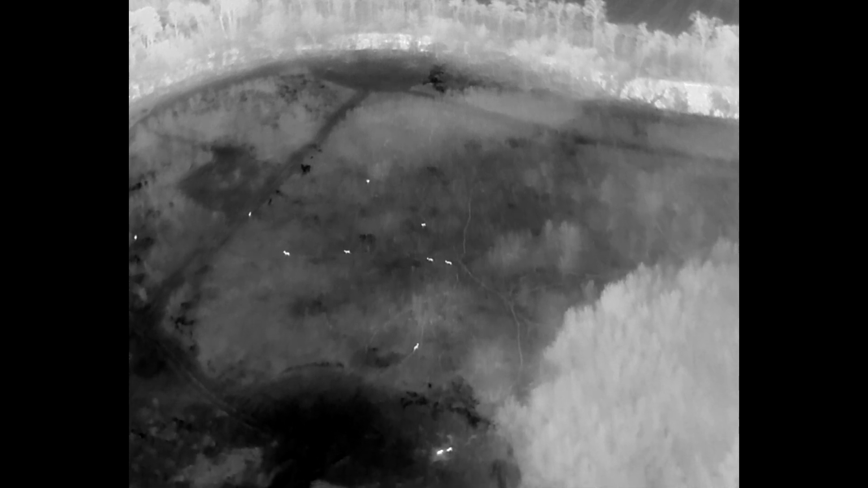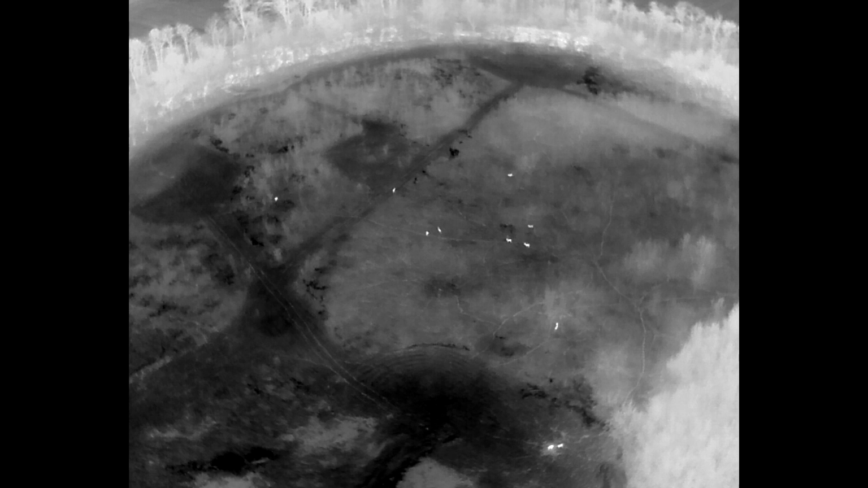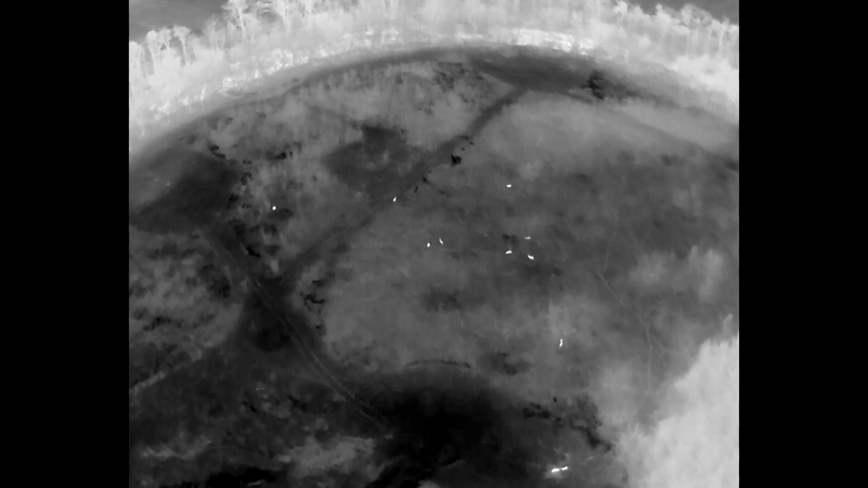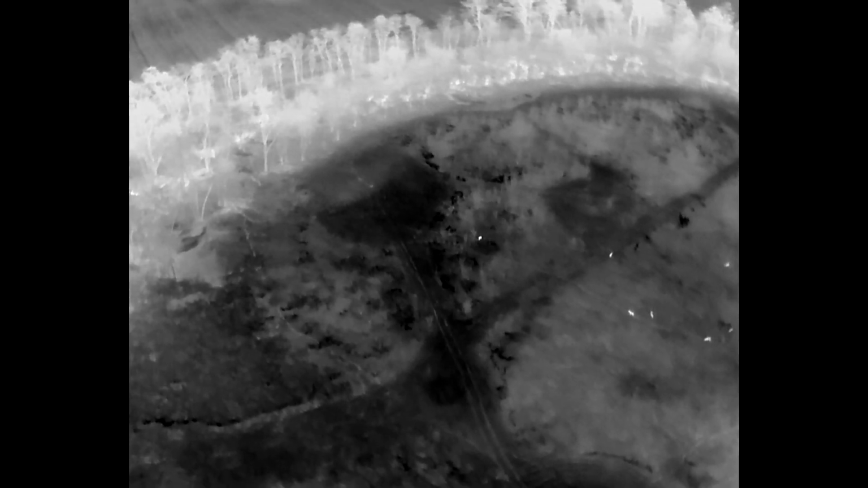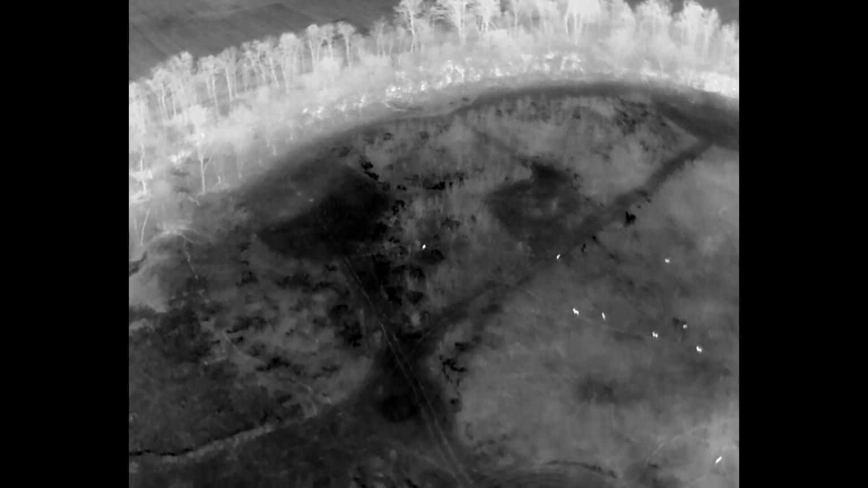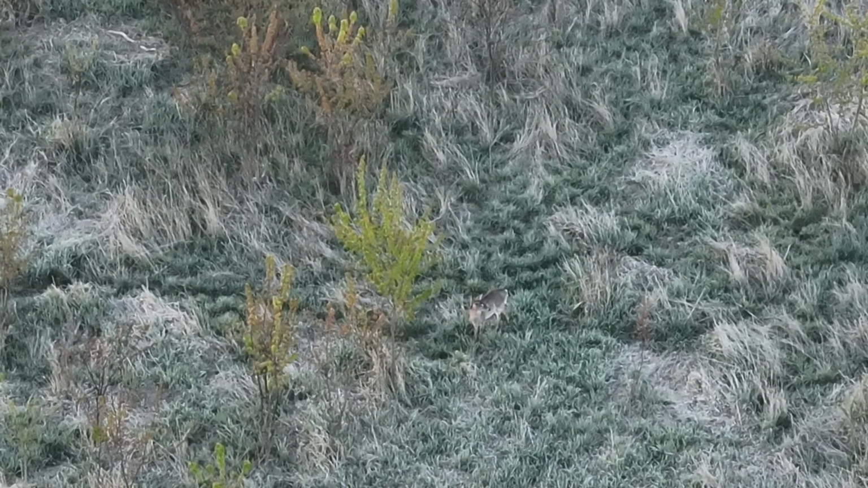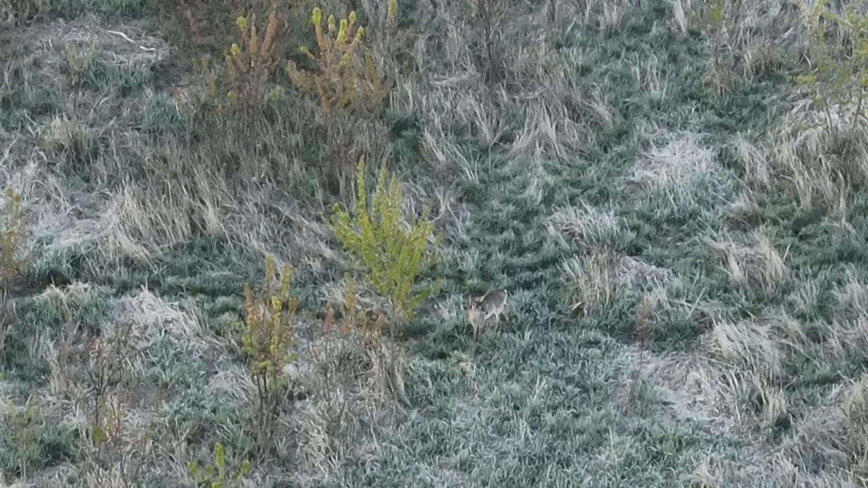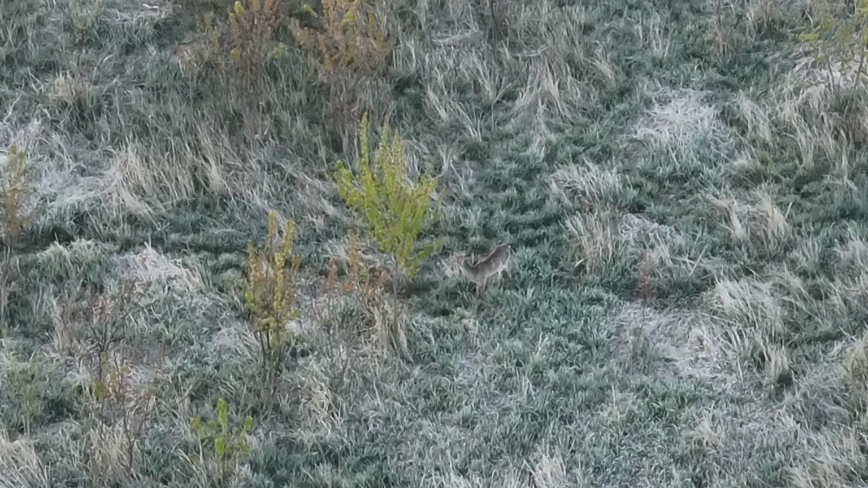Eventually, what's going to happen this morning on this mission will further tell me about deer behavior and their routines. So I was flying around, trying to pick up deer. This would be a feeding food source to bedding opportunity. Here's the deer standing right on the trail, looking back at the other deer, browsing along the trail.